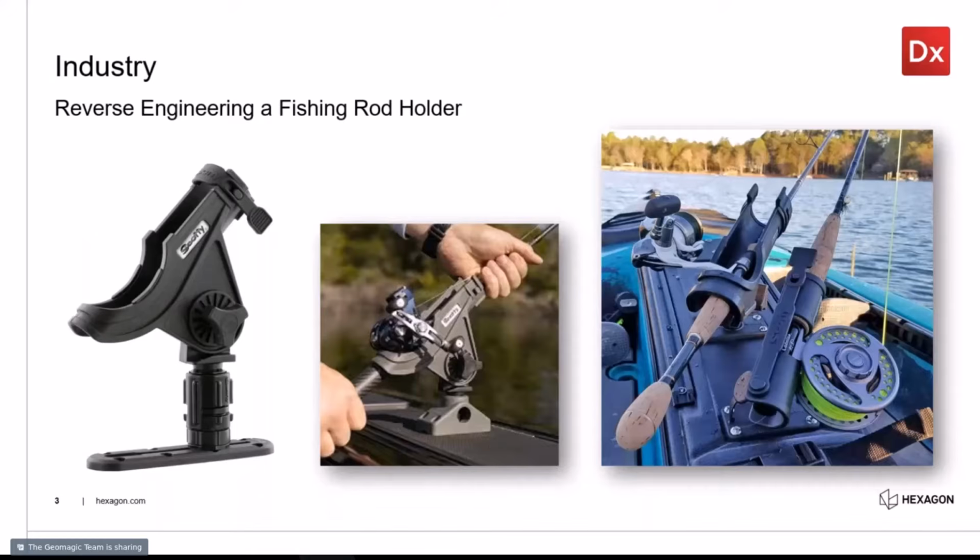And in this instance, you can also print pieces that would then fit closer to different types of rods and reels as well. So this is just a really interesting part, and we figured we would jump right in with a consumer product this week and walk through how to reverse engineer a part like this. So let's go ahead and jump right in.